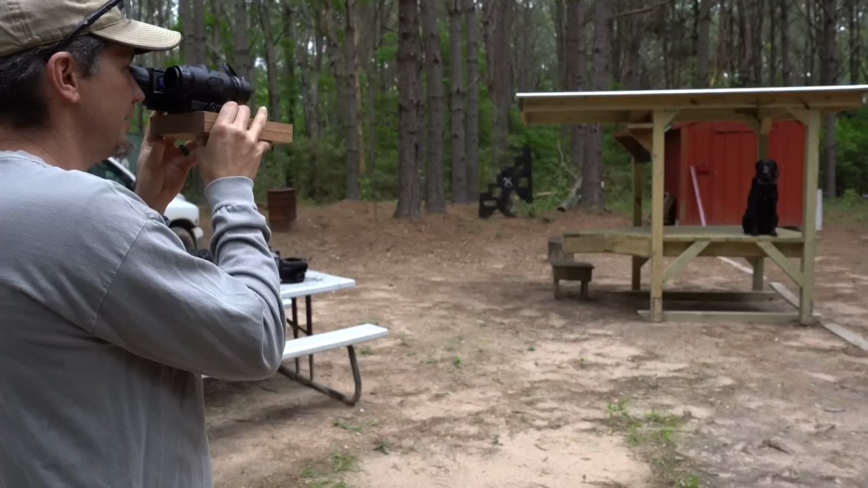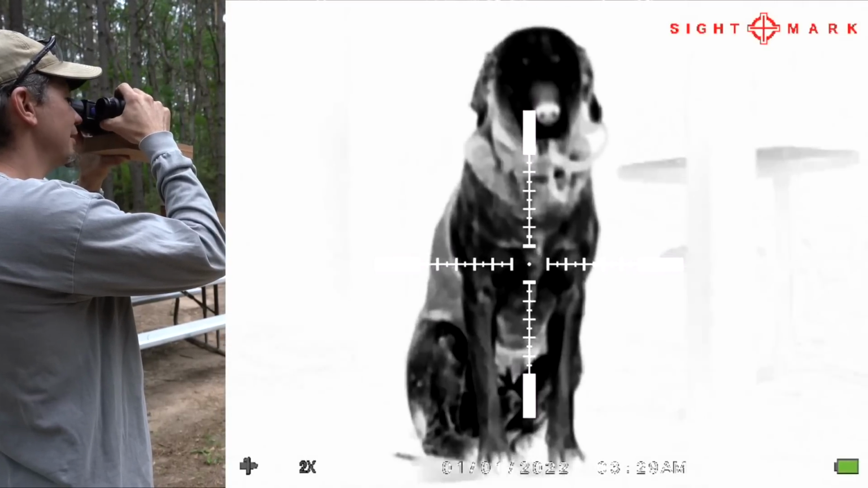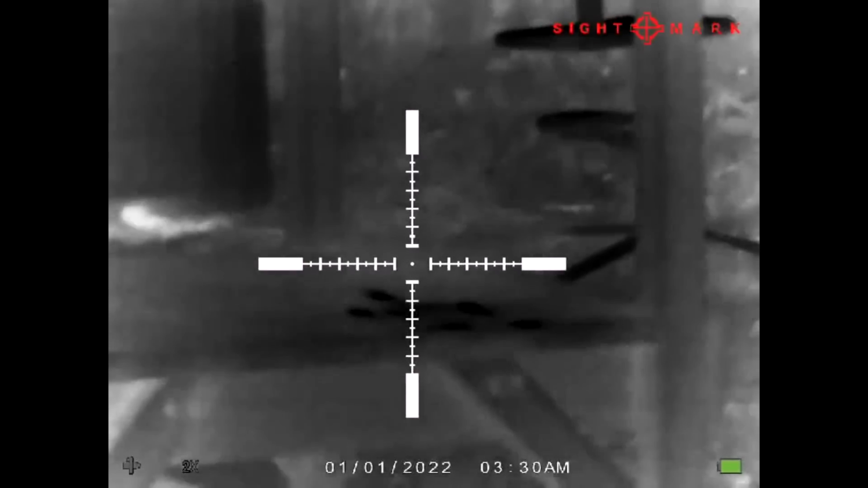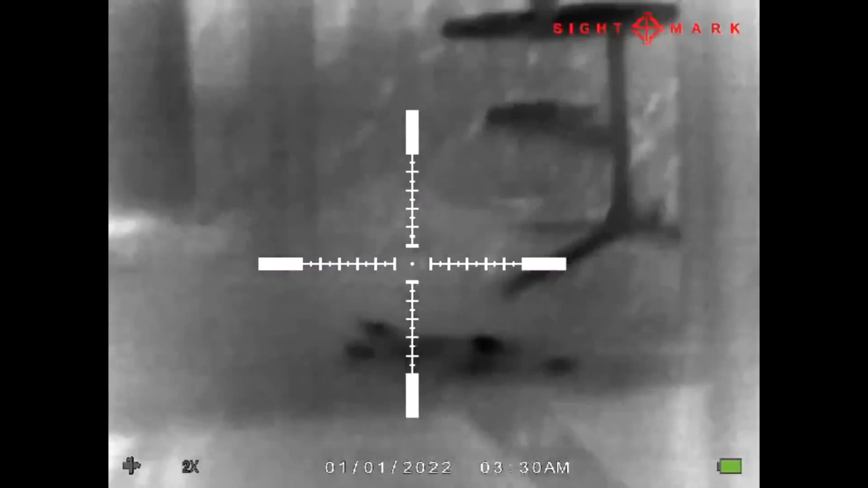So cool. My dog has been sitting there a while. I'm gonna make him come down, and then we're gonna see if we can see his butt print where he's been. Come here. Good boy. Okay. Oh yeah, you can see where he was sitting very well. So that's that heat transfer just onto wood.